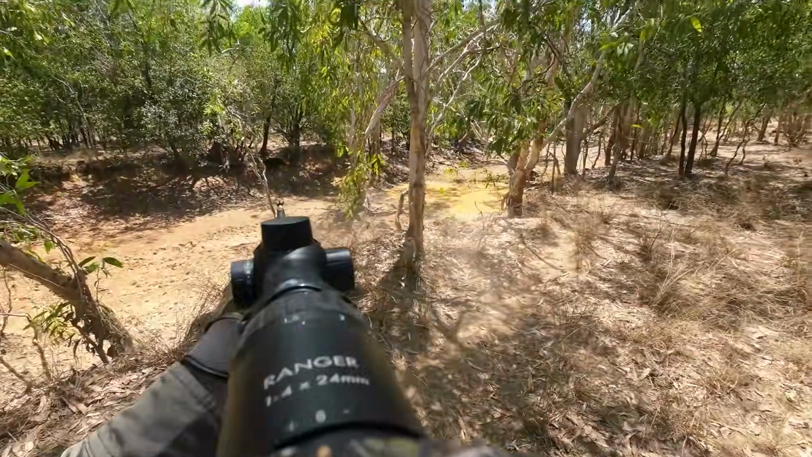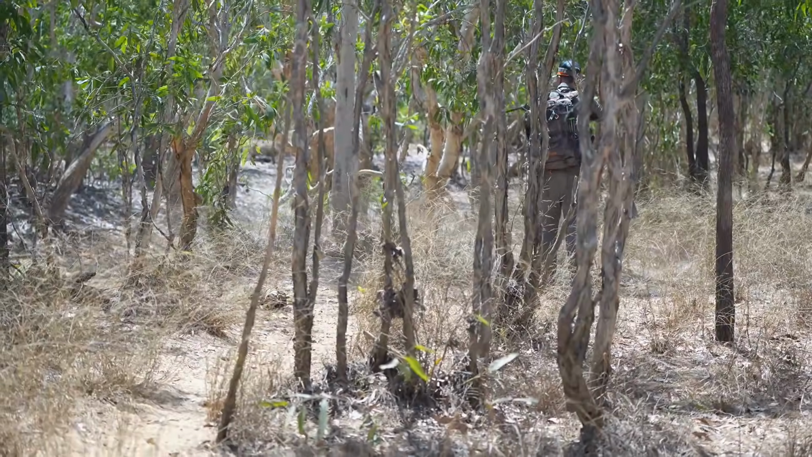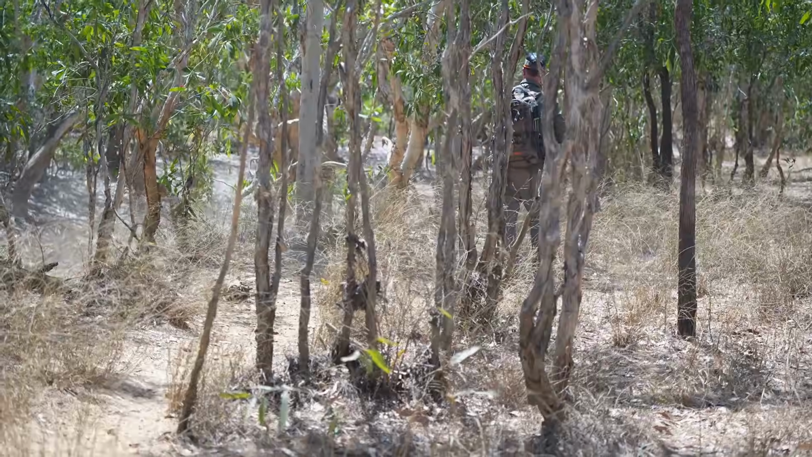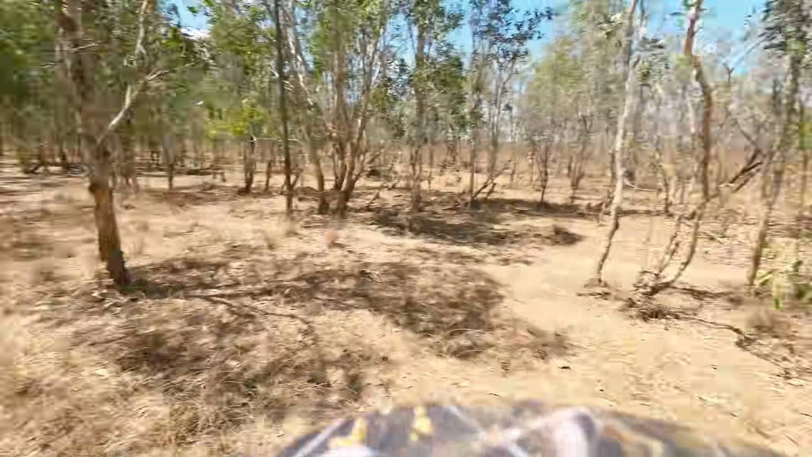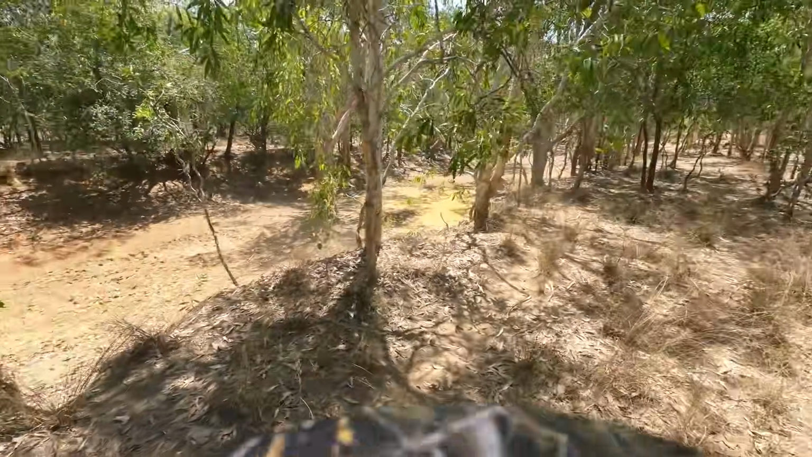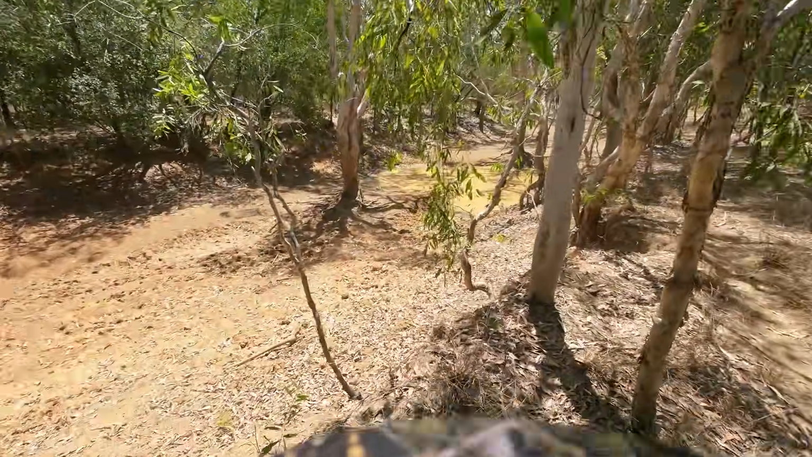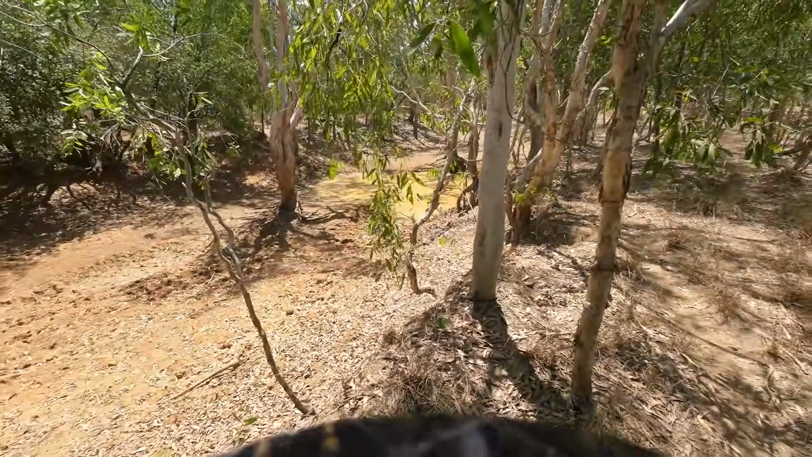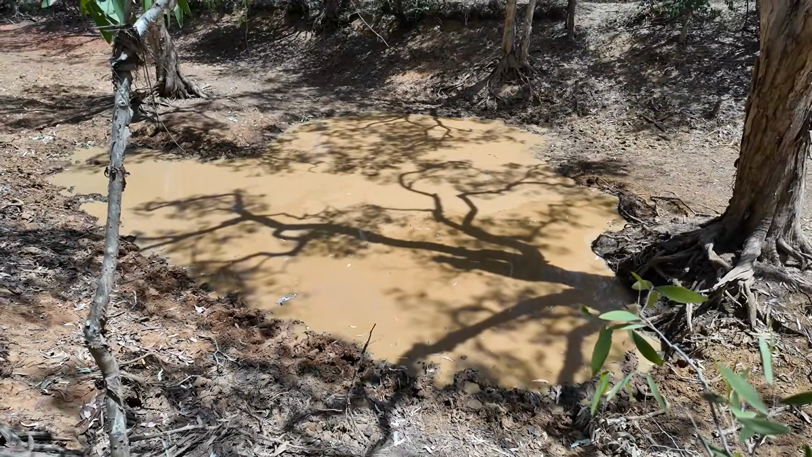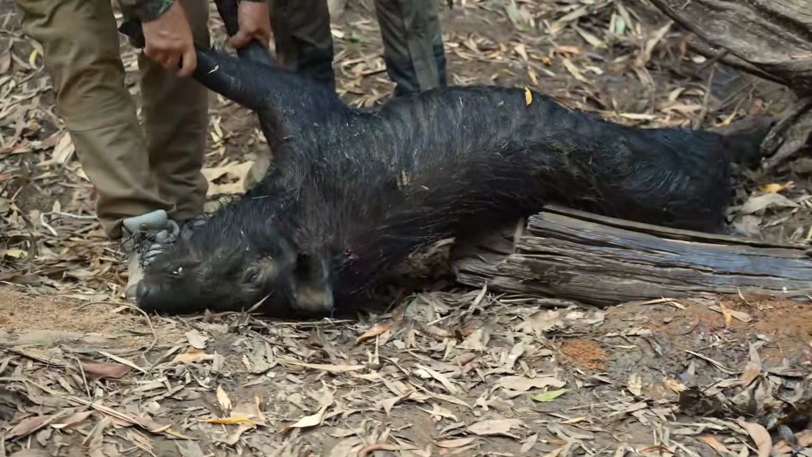Really? Can't even see it in there now. It's under the water. Well, I've just shot my first pig in the daylight and it's turned into a submarine. It's down in that water somewhere. He's a good pig.